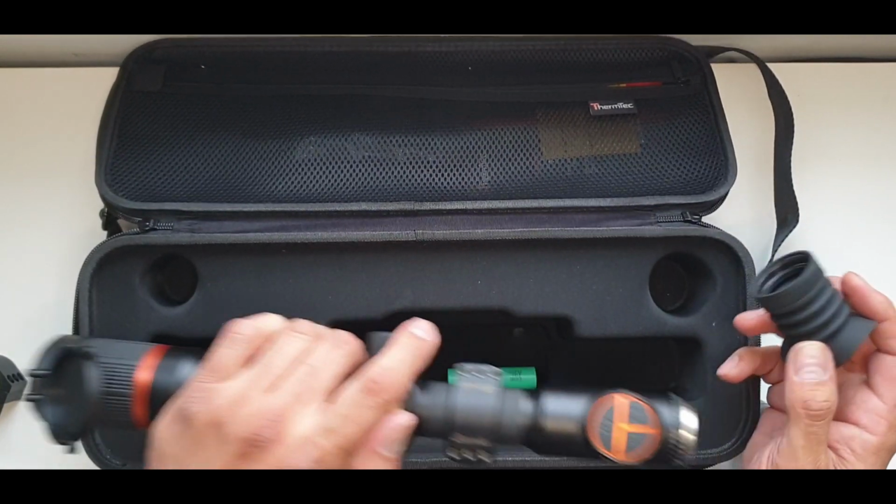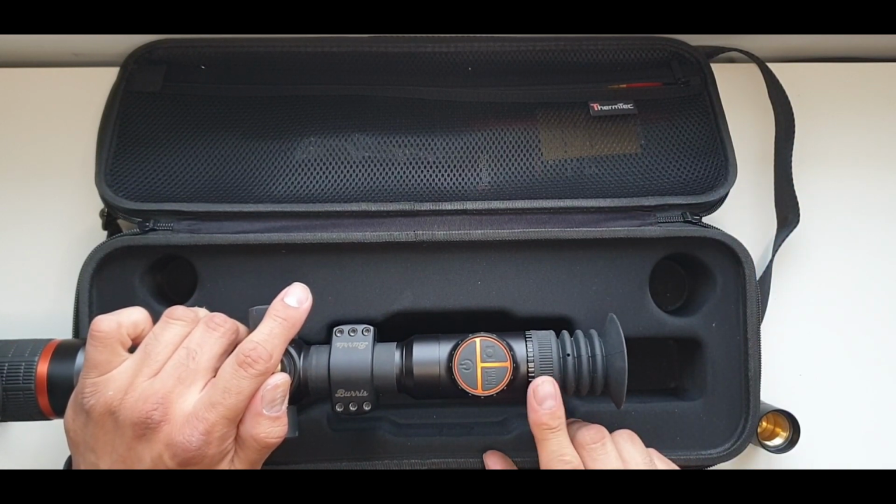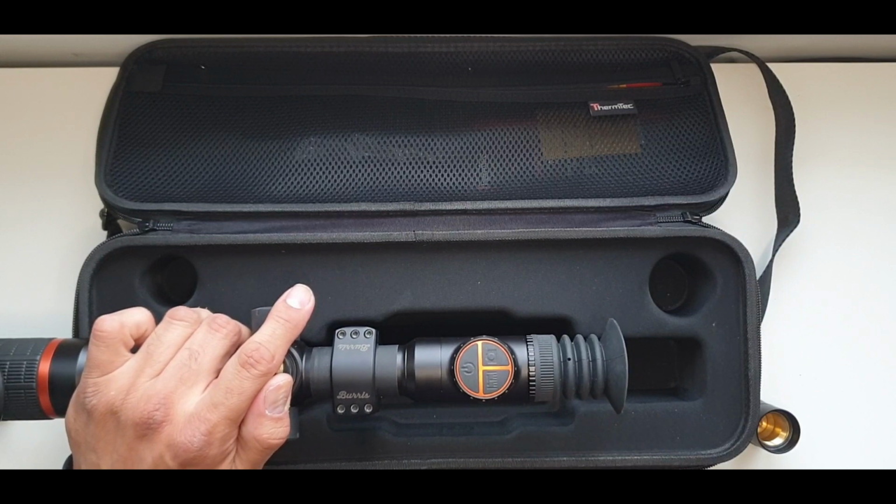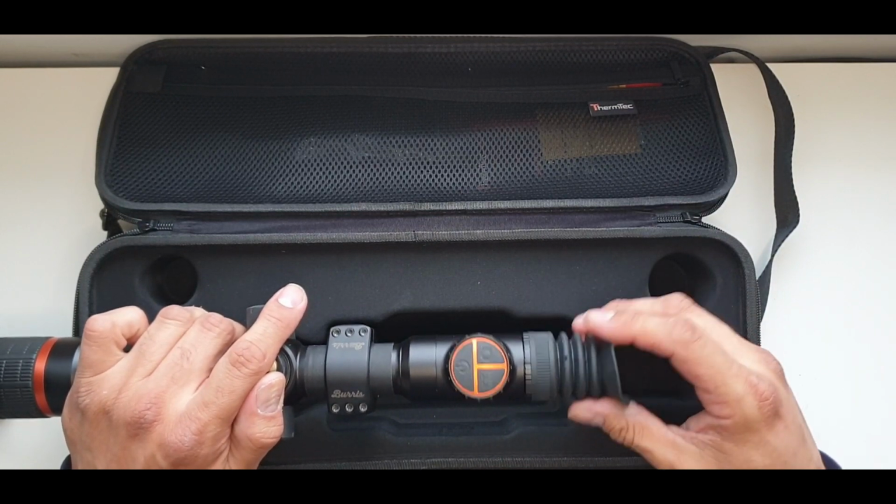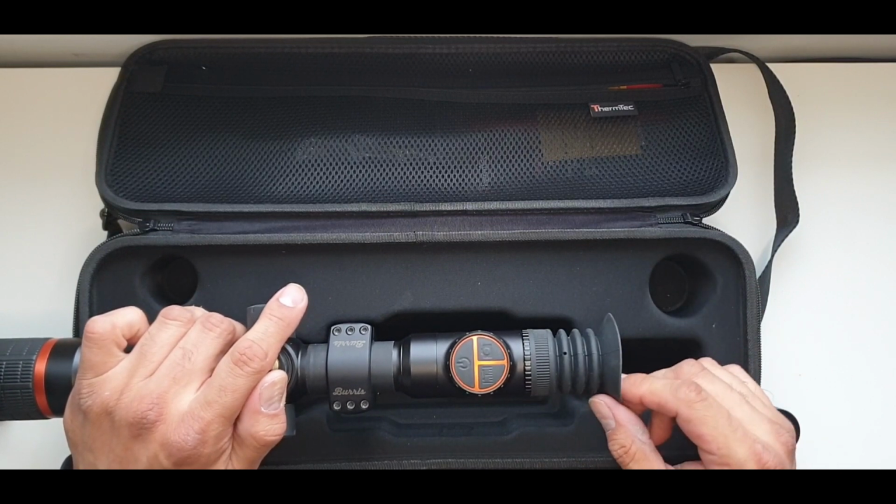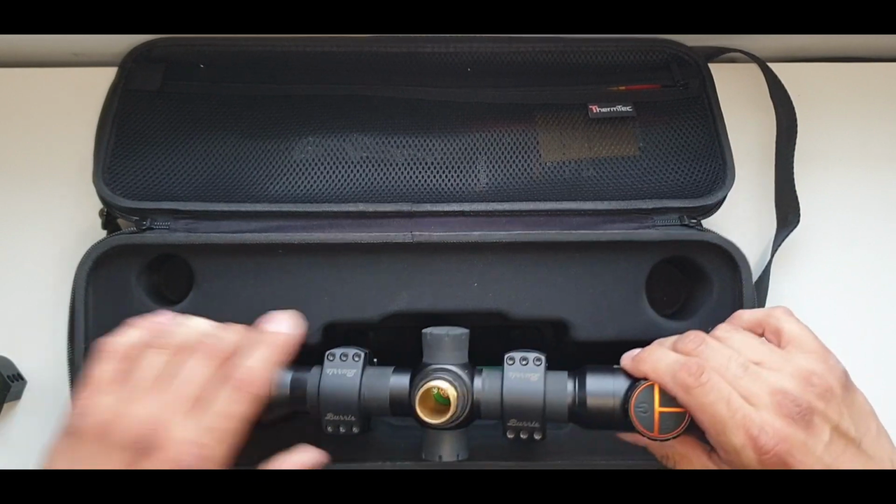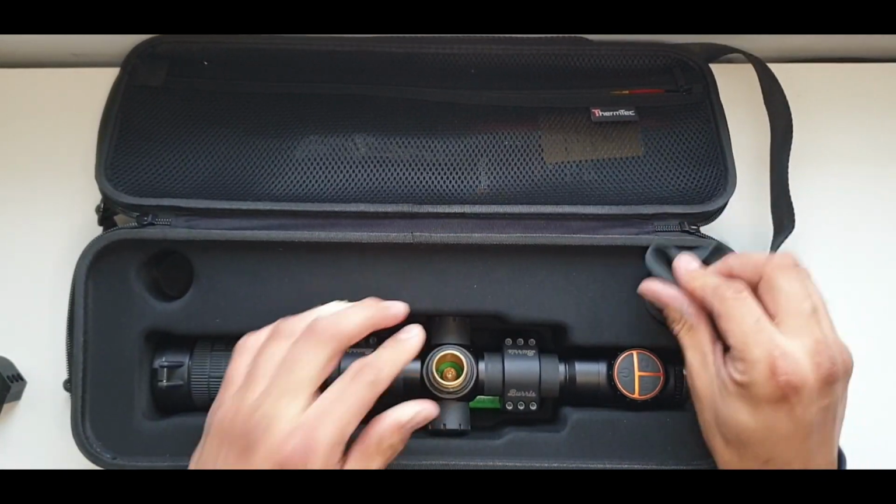This is great. I love the way this works. This is just magnetic. I've not seen any other scope manufacturer make these in that way. This is not going to fall off, and as you know, when you're out at night time, you tend to knock things and lose stuff. This won't fall off. So yeah, great. I've taken you through that. Now I'm going to carry on with the review.